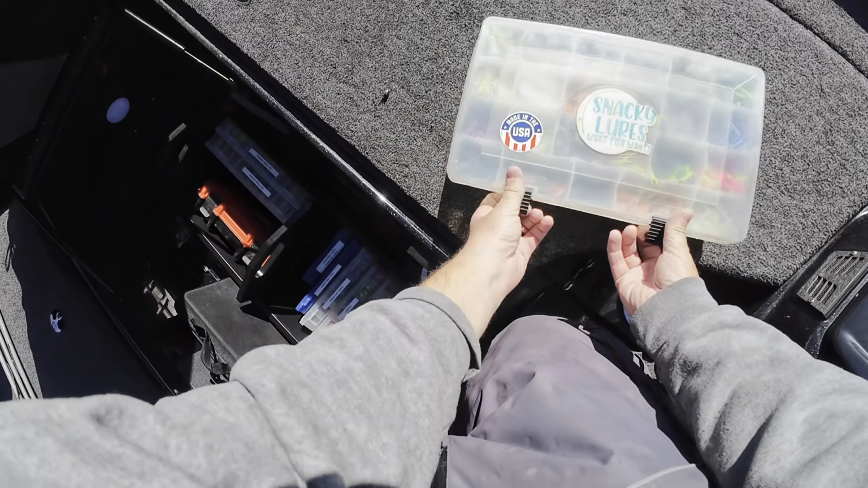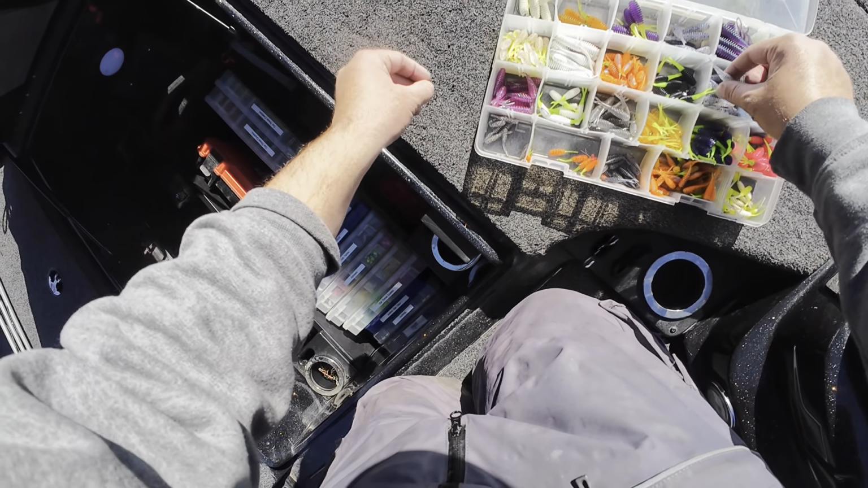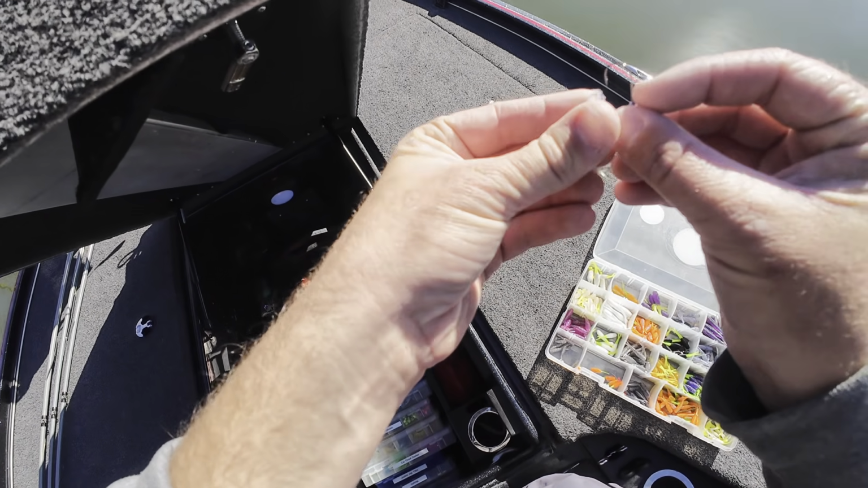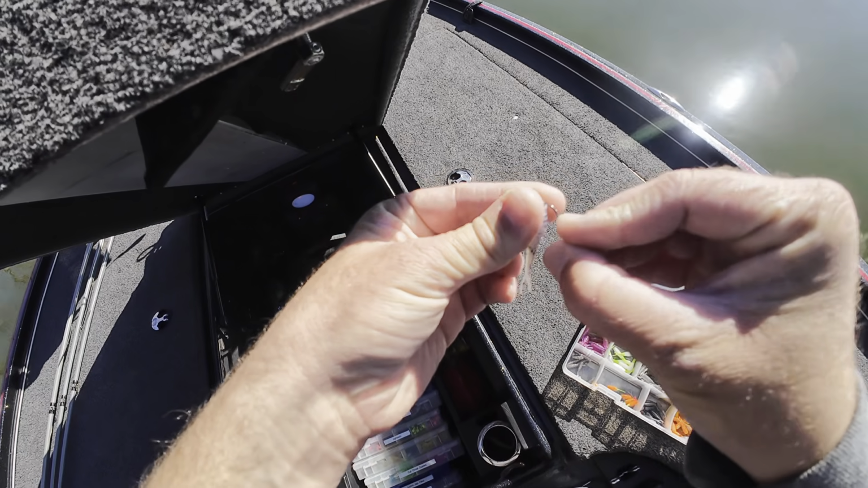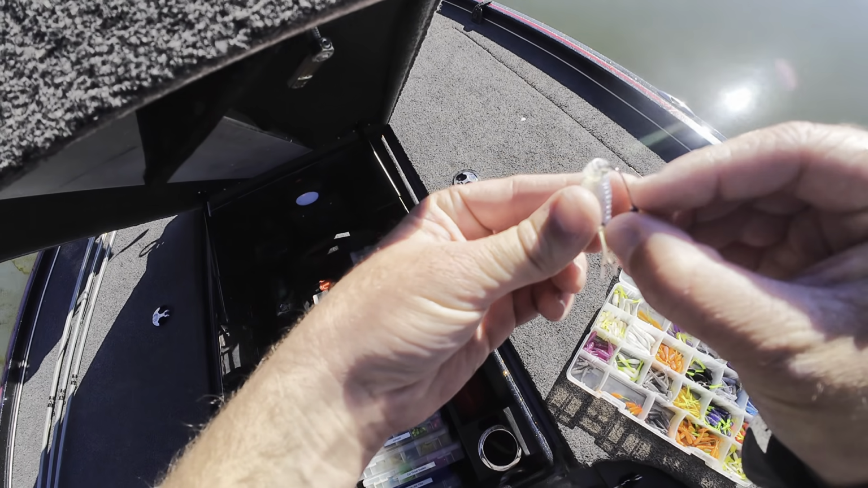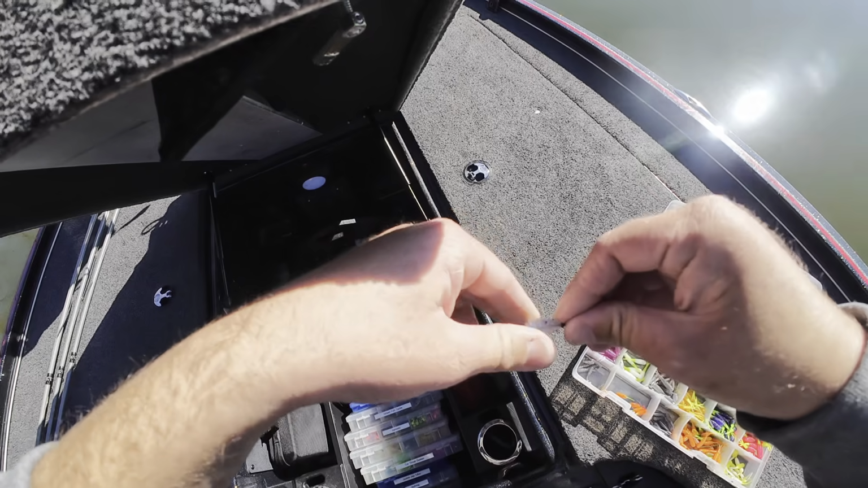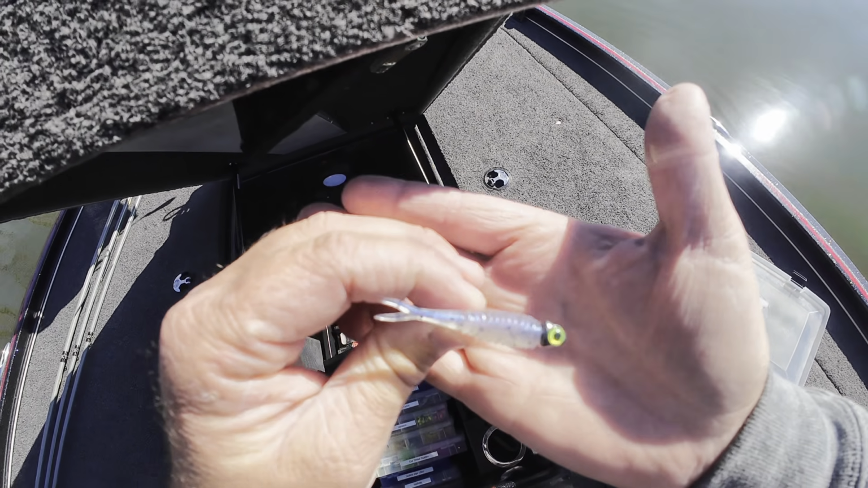So I'm going to use a 1/16 Cyclops, go ahead and throw on the snacky milk, and let's see what happens with this one. There we go. That looks really good.